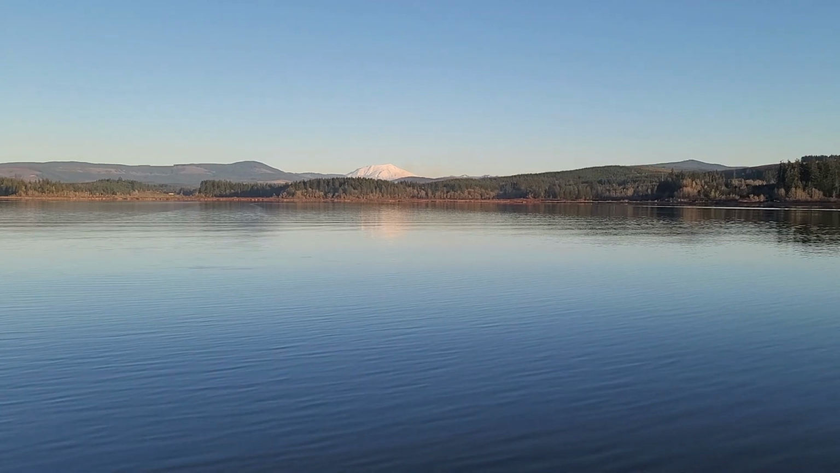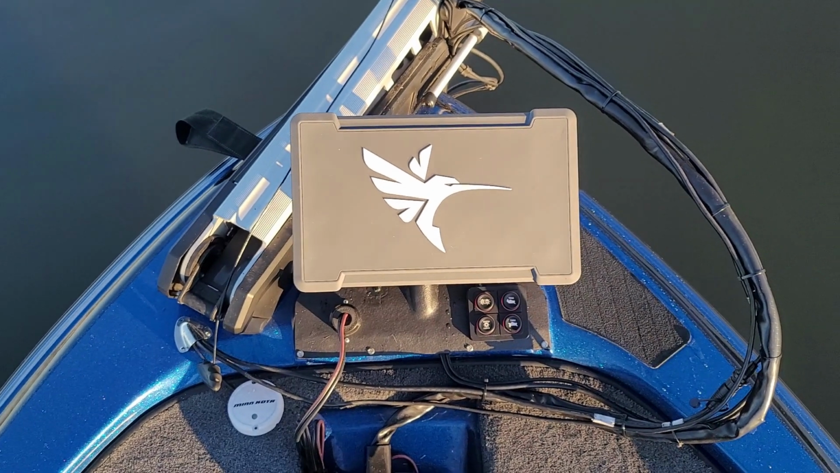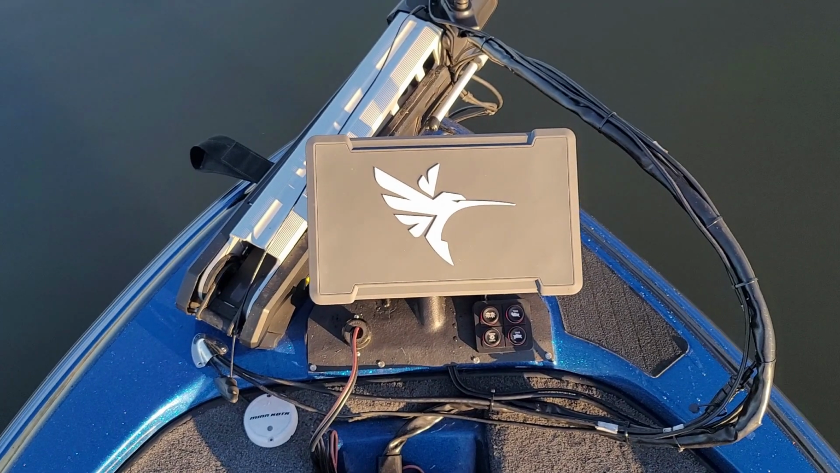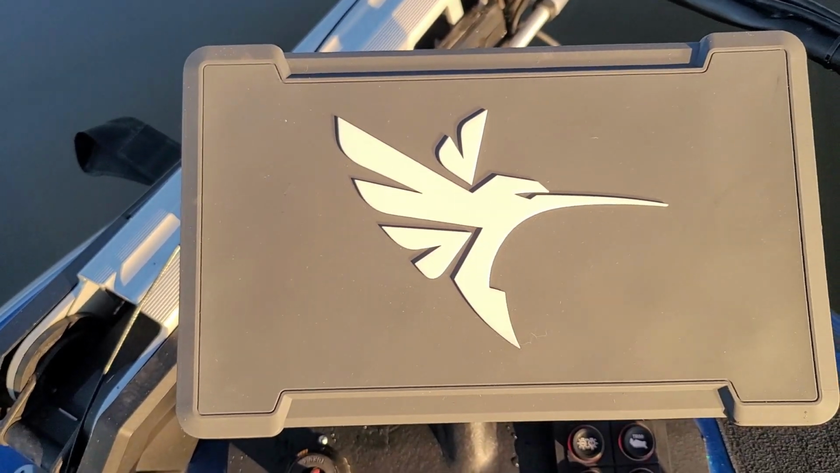Today we're going to go over the Xplore 12. Finally got it installed. We'll dive into it, mess around with it, see what you guys think. So this is the cover. I really like the new color, gray with the white.